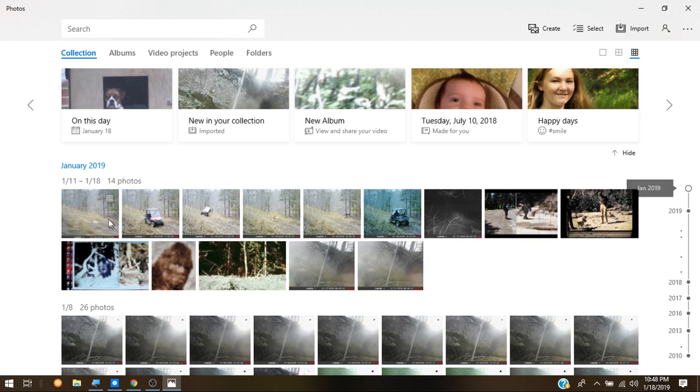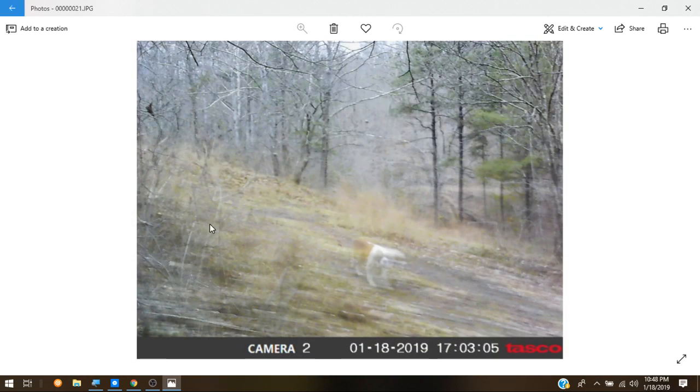This is from the other game camera here. This is Bailey doing her booger impression and getting blurry.